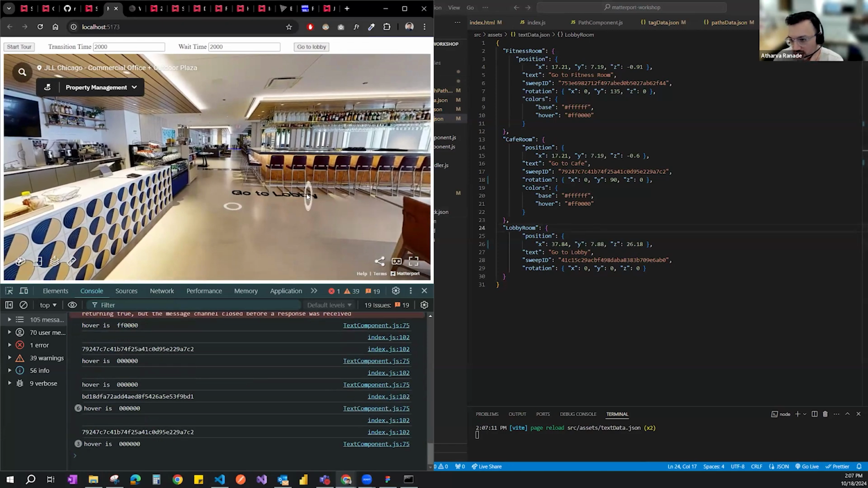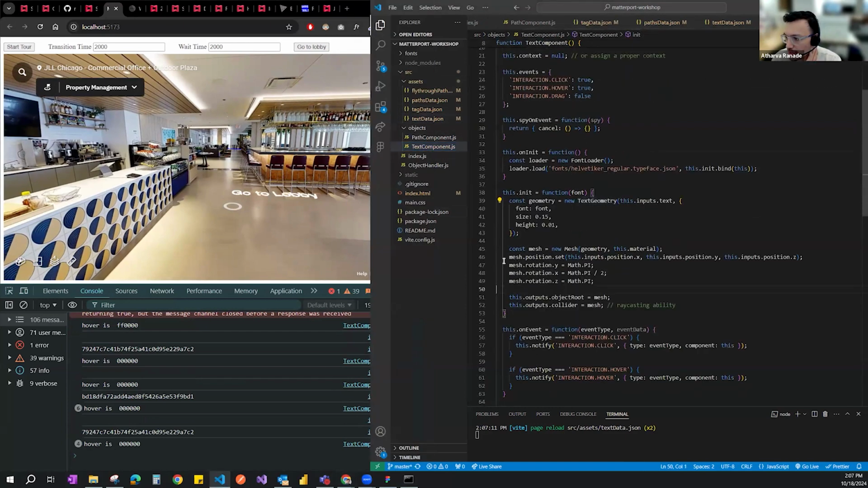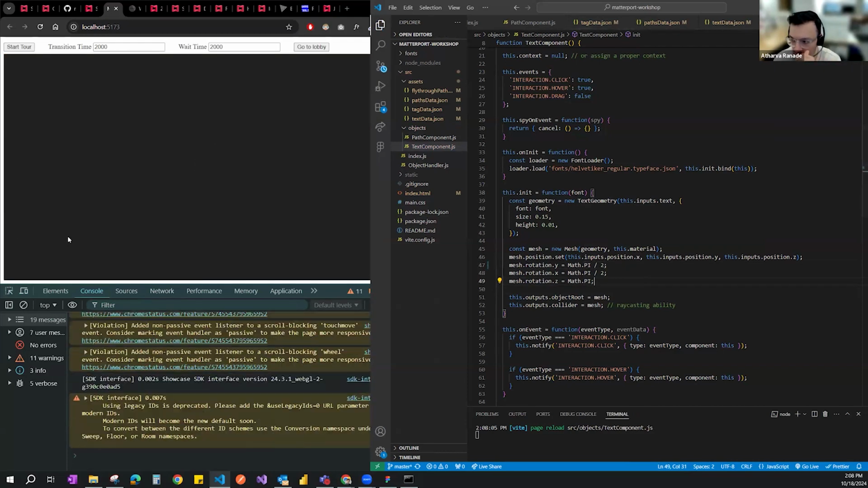This text can be placed in any way you want. If I go back to the text component, I'm setting up my mesh rotations in a particular way. Along the x-axis it's 45, and the other two are just 90 degrees. But I'm going to test this, I potentially could make this rotate also in that fashion.